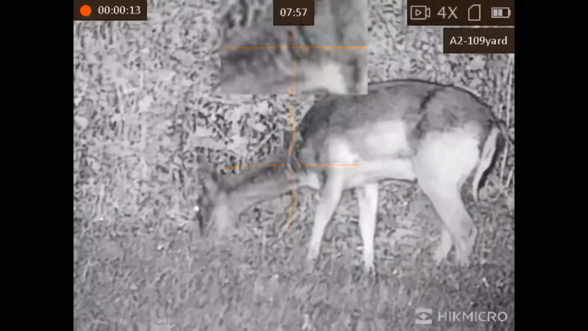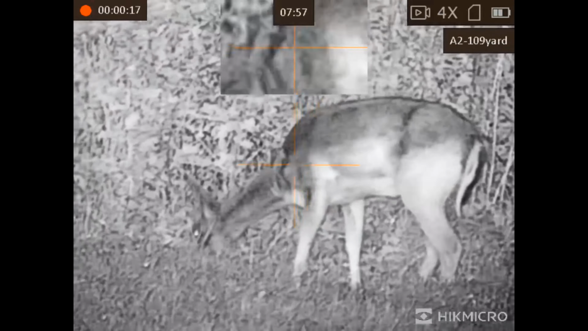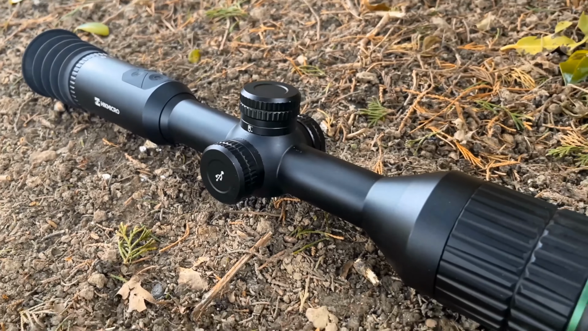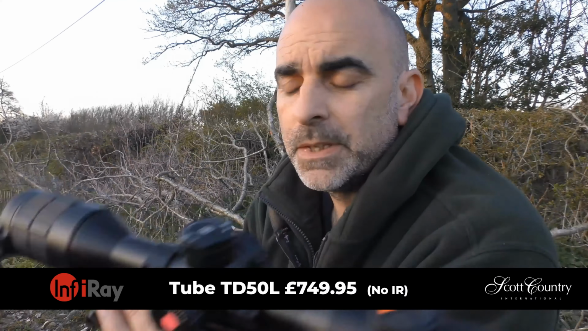Again, nicely made scope. You've got very good customer service with HIC Micro. They've got a base here in England with technicians, so if you have any problems with it, you don't have to send it away. So then last up we have the Infiray TD50L.